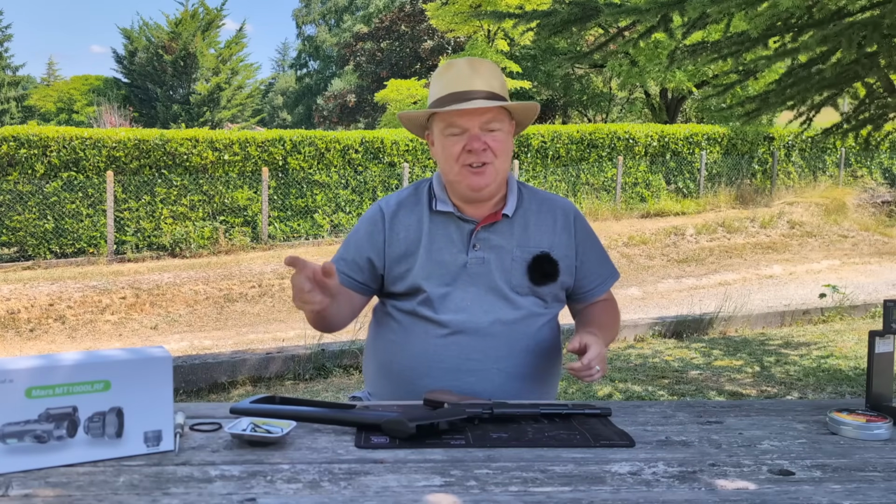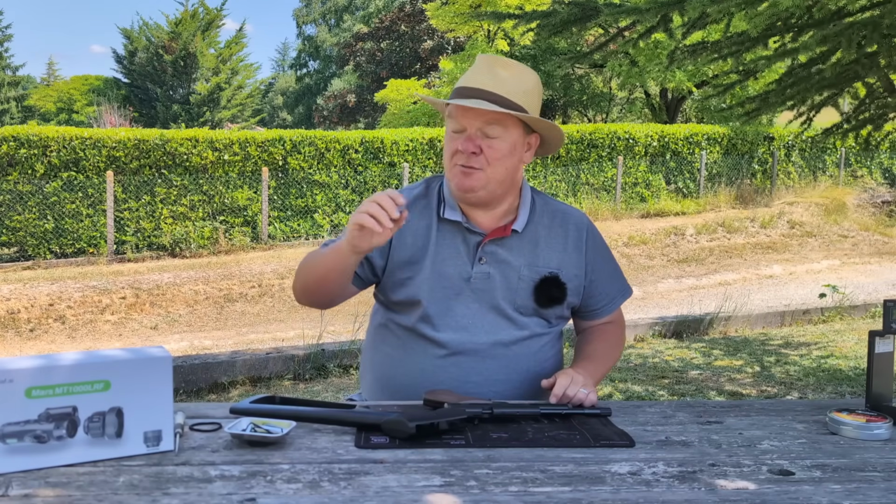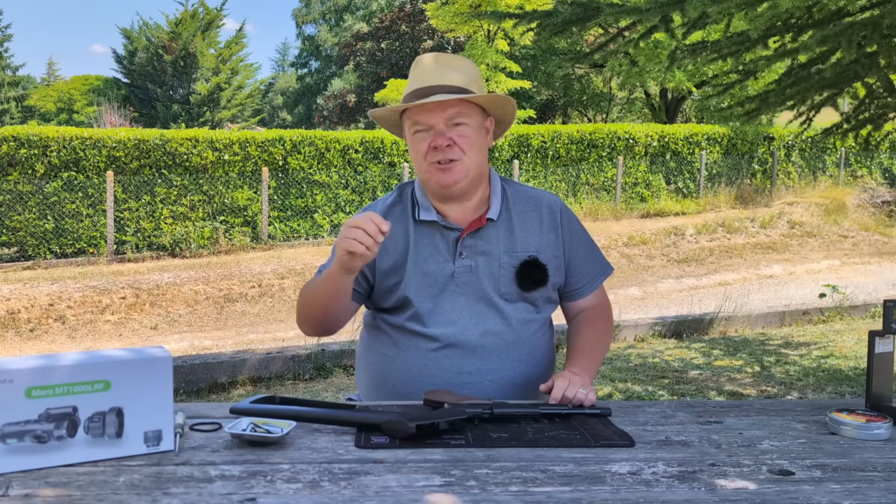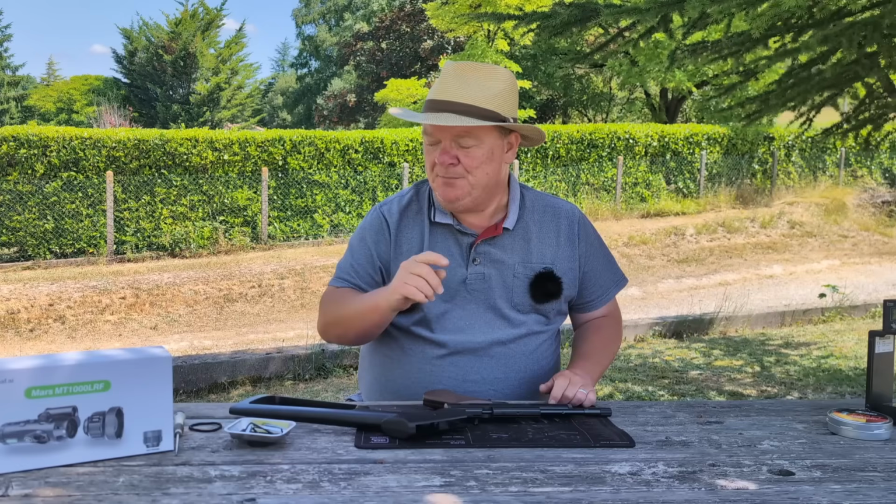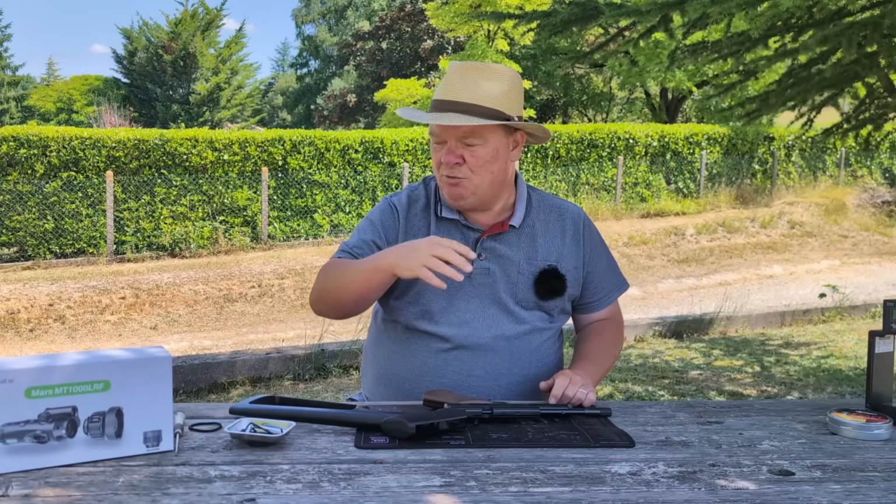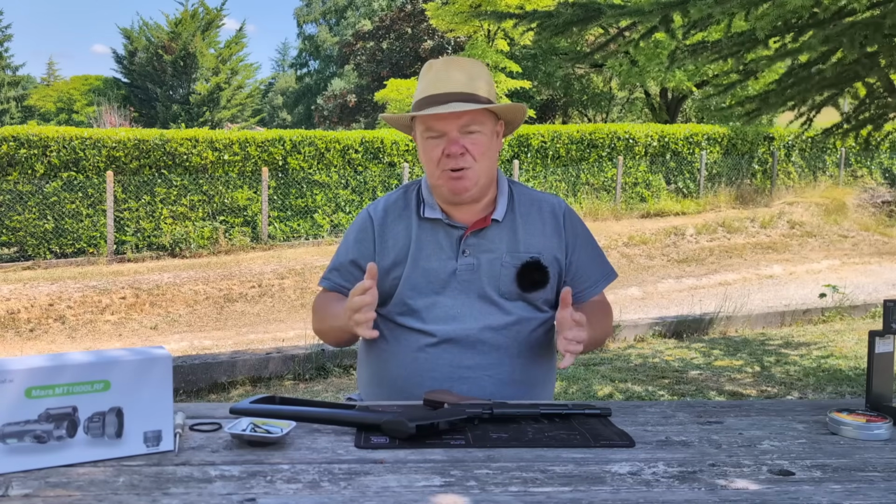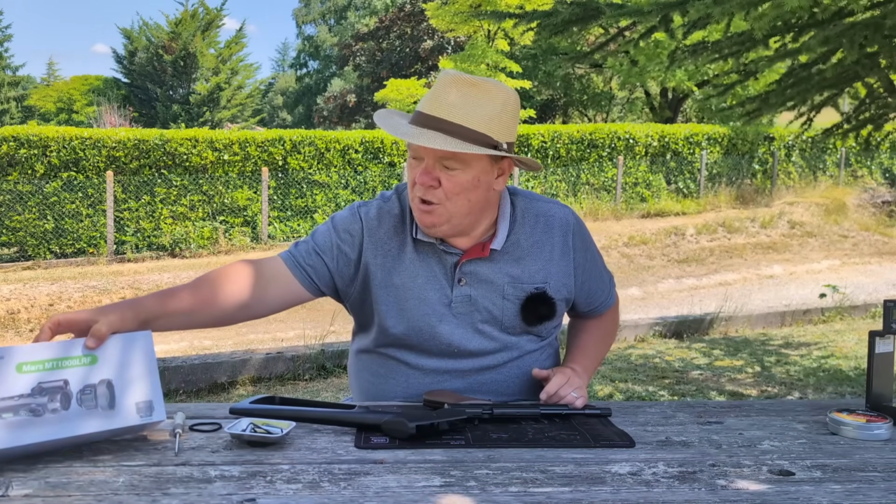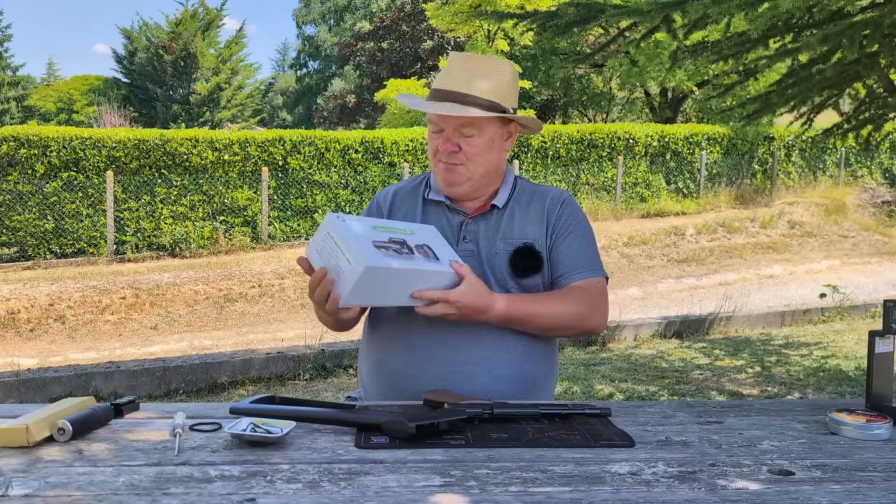Now, apart from the DNT Hydra, DNT have also sent me a Thermite and a Zulus scope for testing as well. These are just for testing, they're all going back, so I'm using them as much as possible before they all go back. But I also have from Oneleaf.AI this Mars